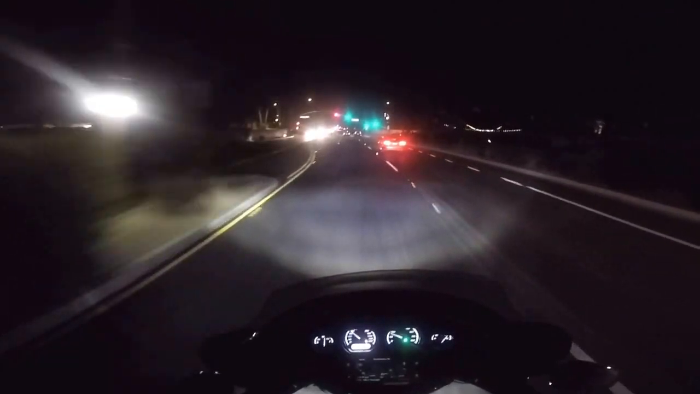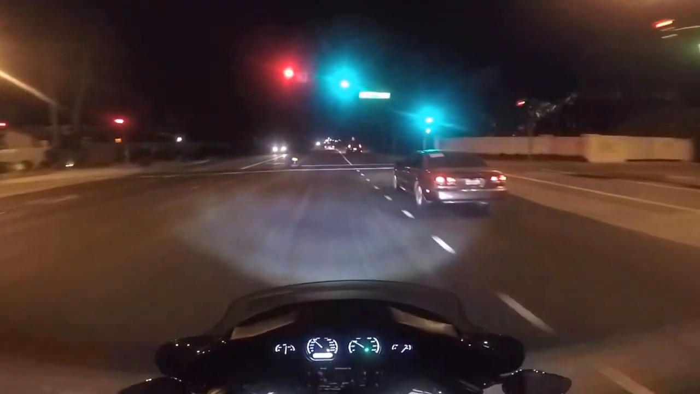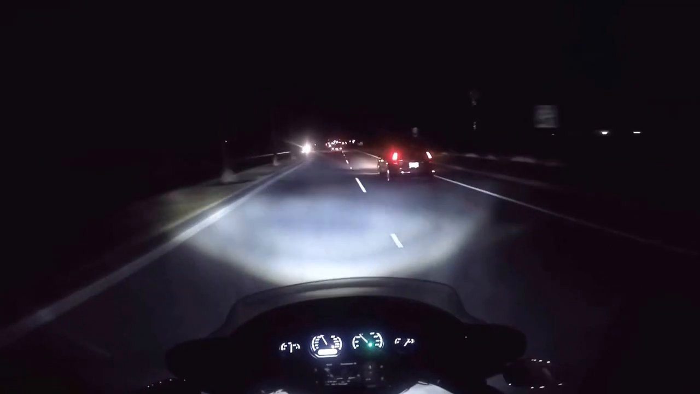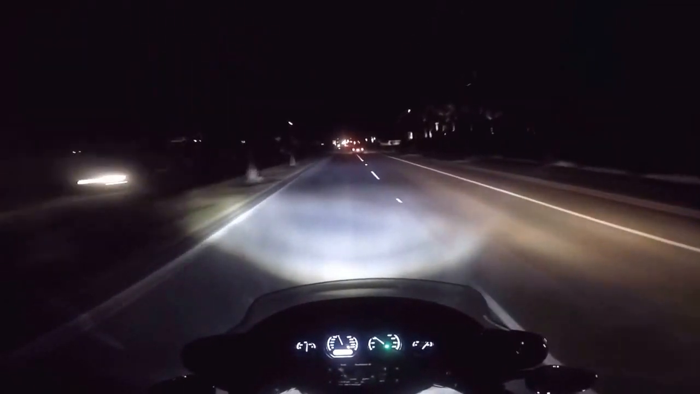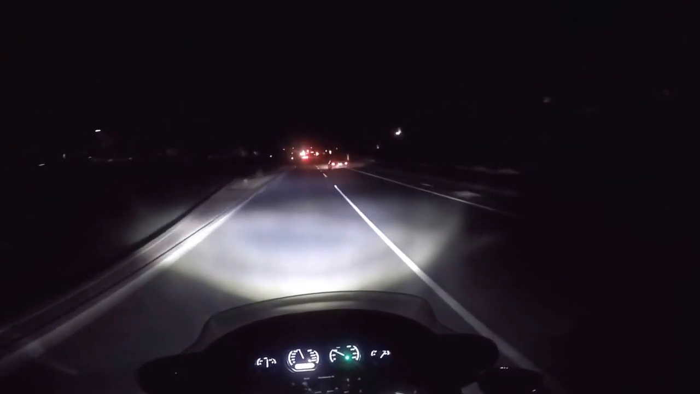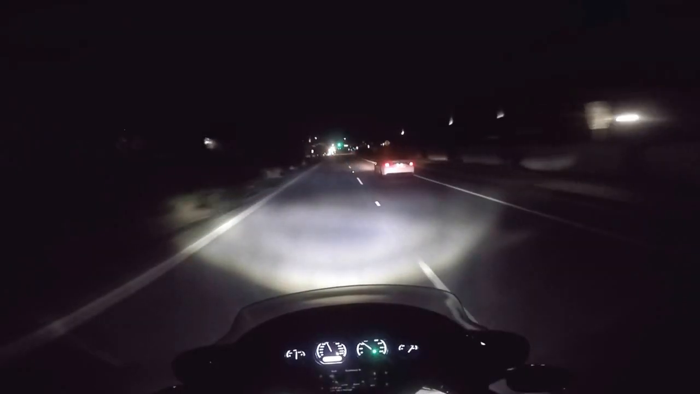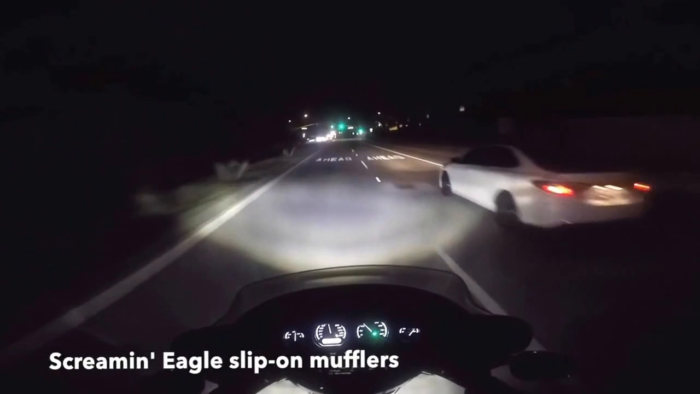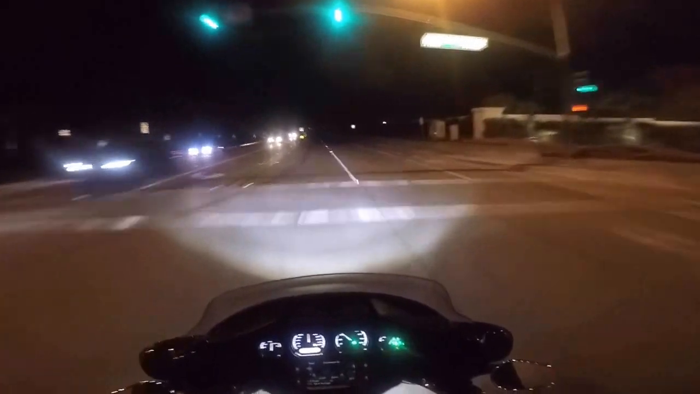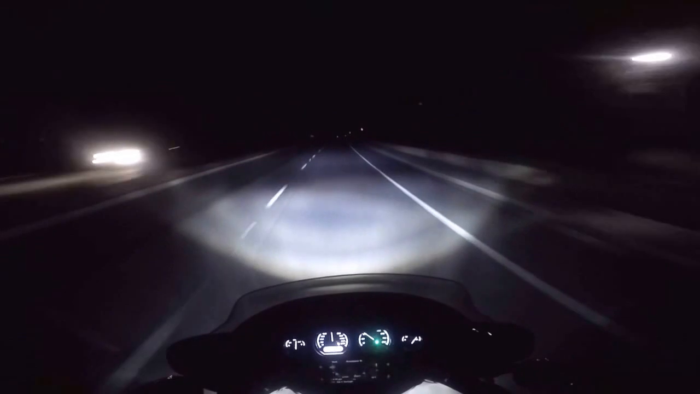I'll pop my shield open a little bit there. And you'll notice the light that comes off of this headlight is a more natural, white, bright light. When we get into the darker areas, you'll see where the difference comes into play.